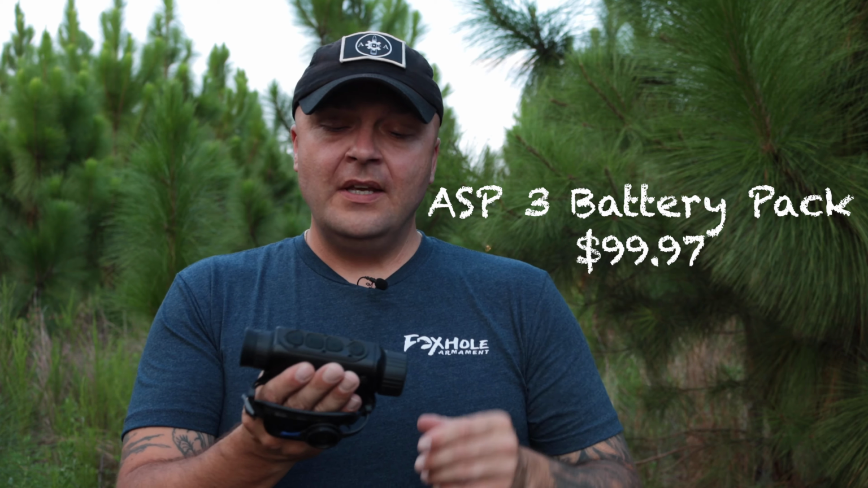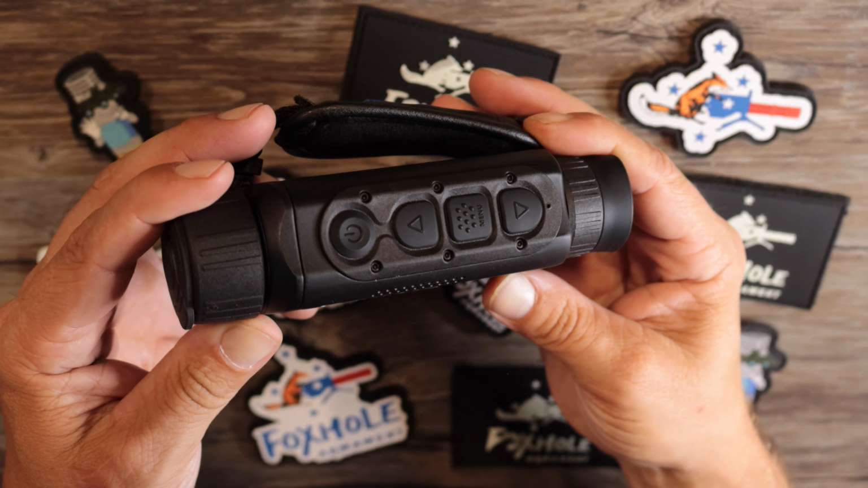Coming up top, you've only got 4 buttons. Nice ergonomic layout. Your 4 fingers lay on the 4 buttons. You got a power button, up and down, and the menu button. Now, this thing boots up really fast.